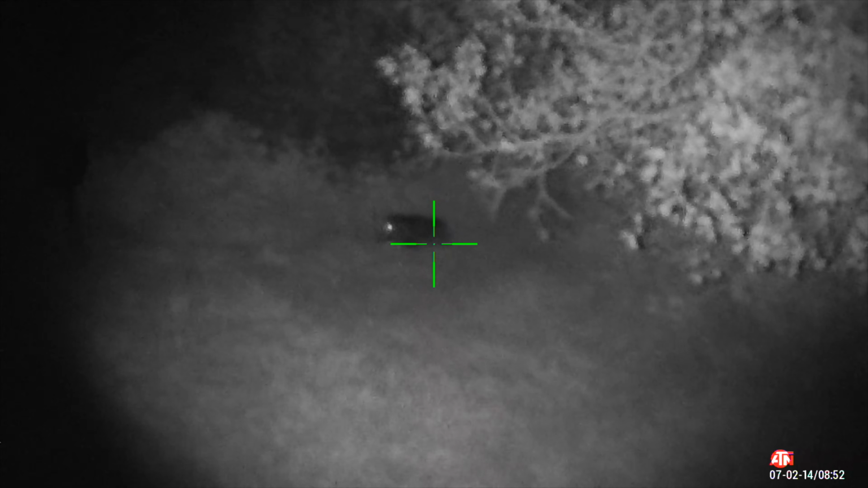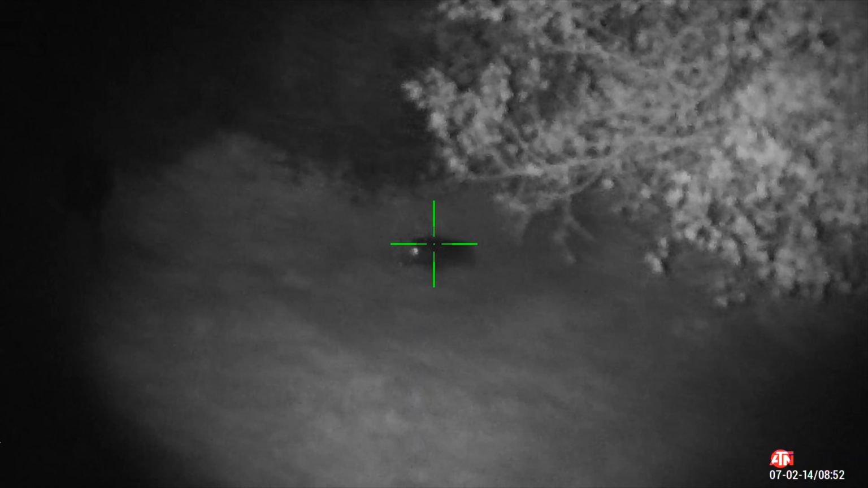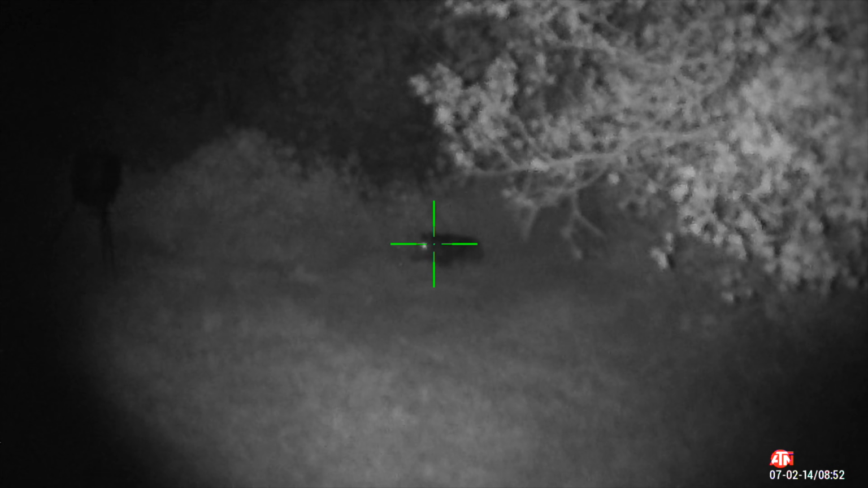And boom, there it is. There's a second opportunity to get rid of these hogs. We had this one big one come out, and you can just see what else happens. Just watch this.